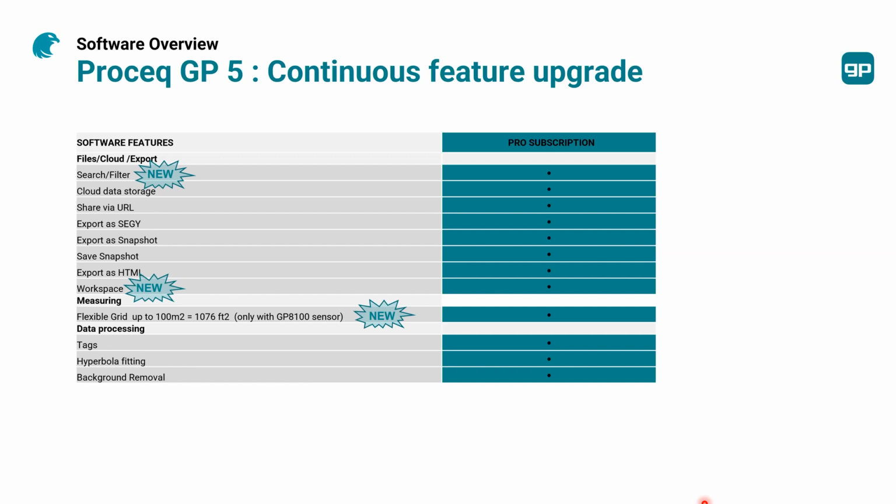That's very important for any inspector, contractor, or engineer. The power of the iPad has been used properly, and we can now scan up to 100 square meters, of course with the GP 8100 sensors, more adapted for that application. You can also tag, remove the background noise on the surface, and optimize for experts with the hyperbola fitting to be close to the materials to get good data.